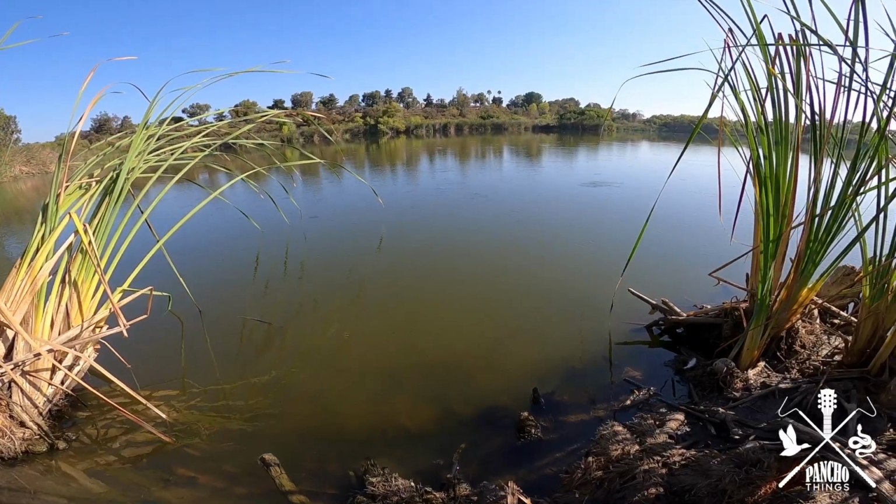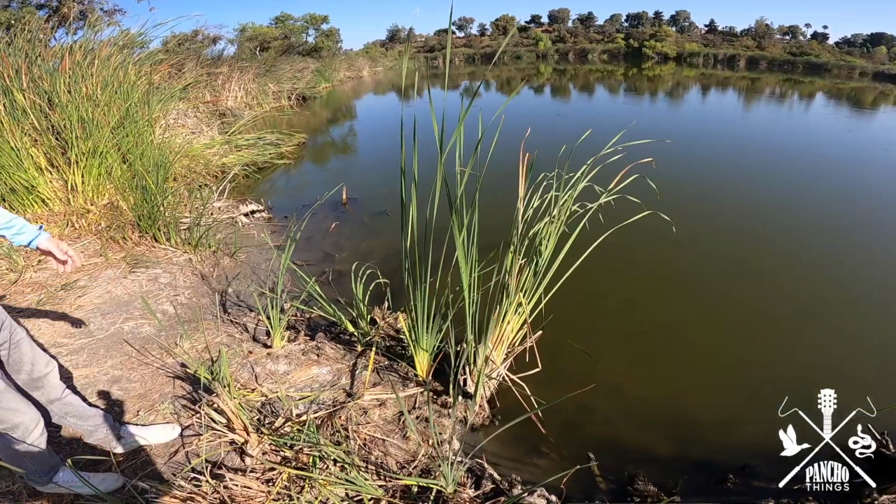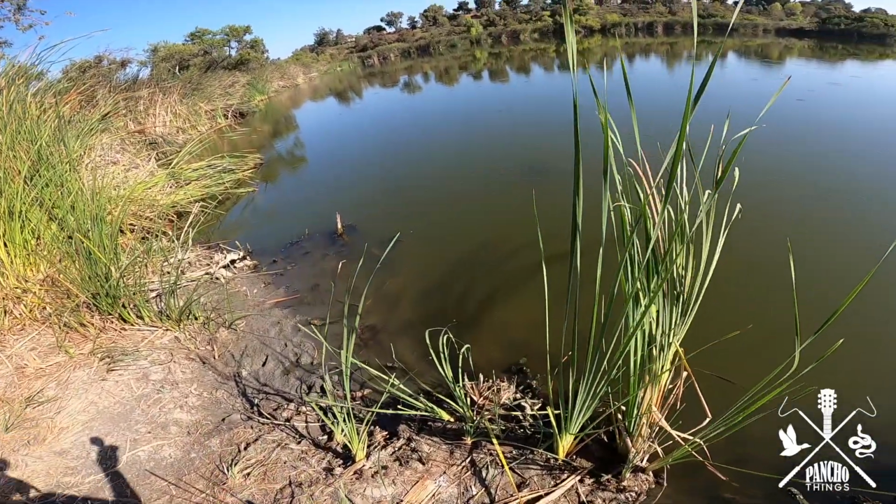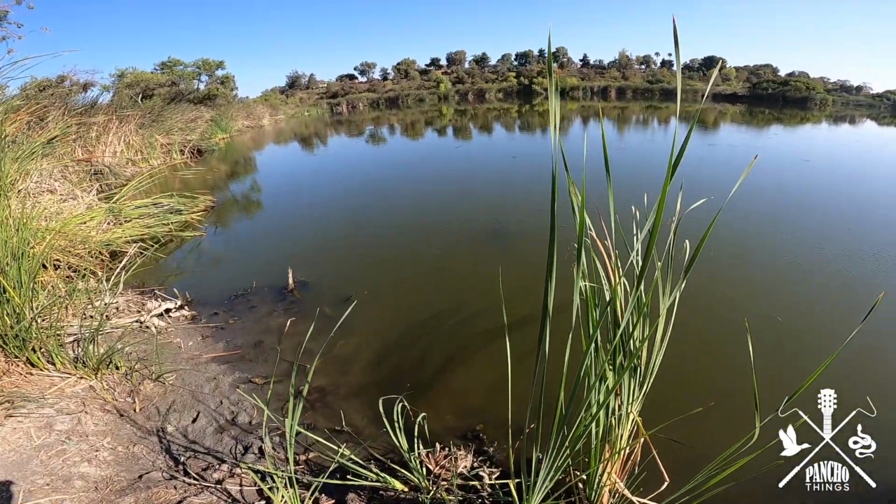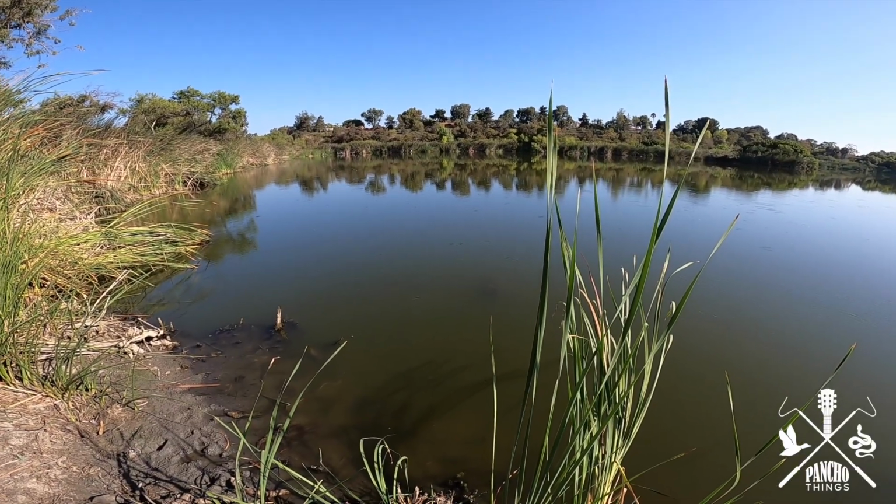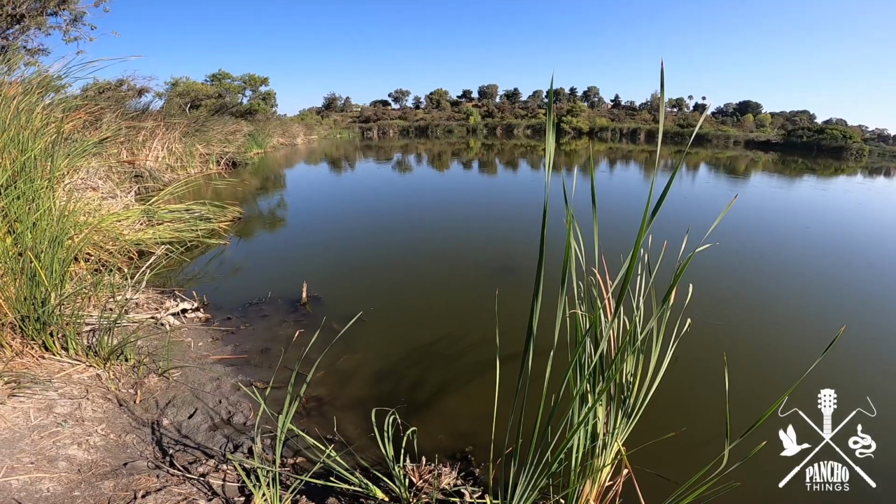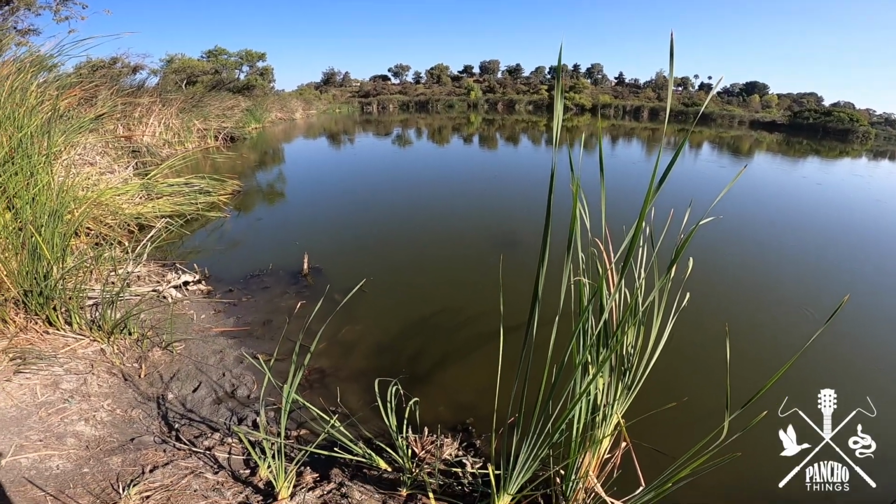Literally there's thousands. If you have anything that flies around or creates shadow in the water, they go all crazy and chase it. I'm hoping to see if there's a bird that comes down. And there it goes.